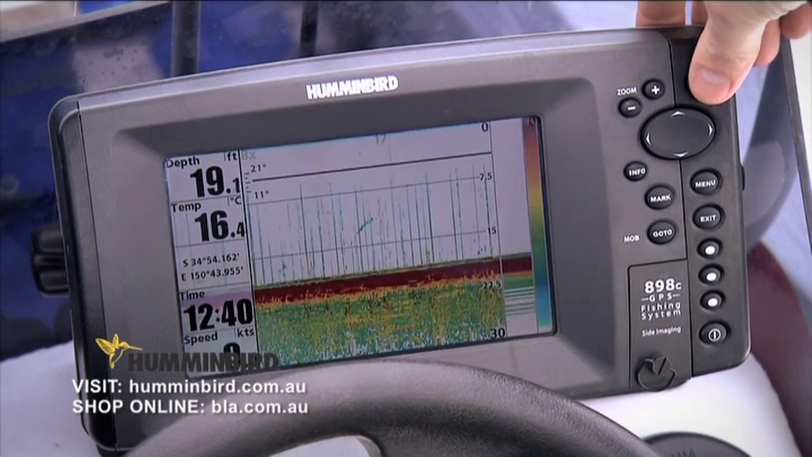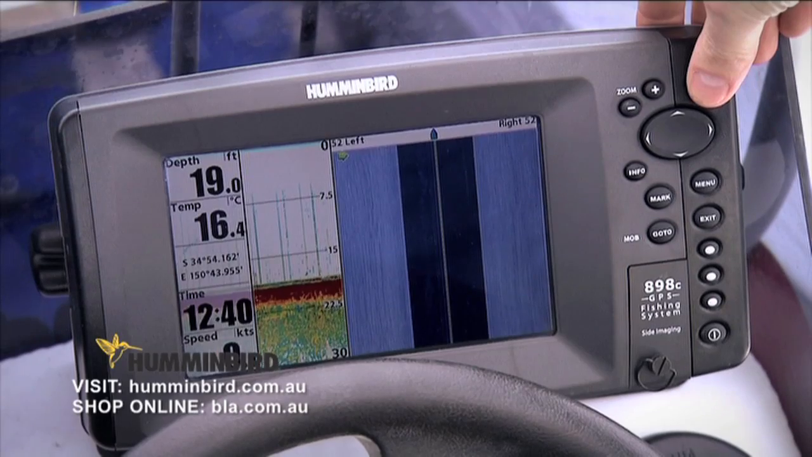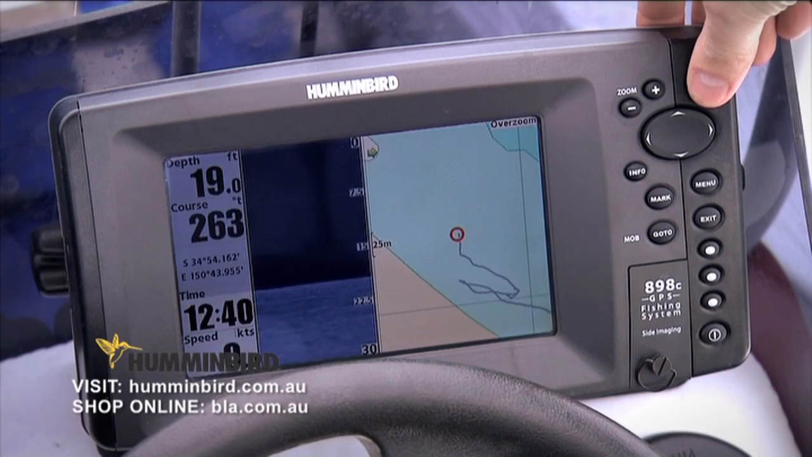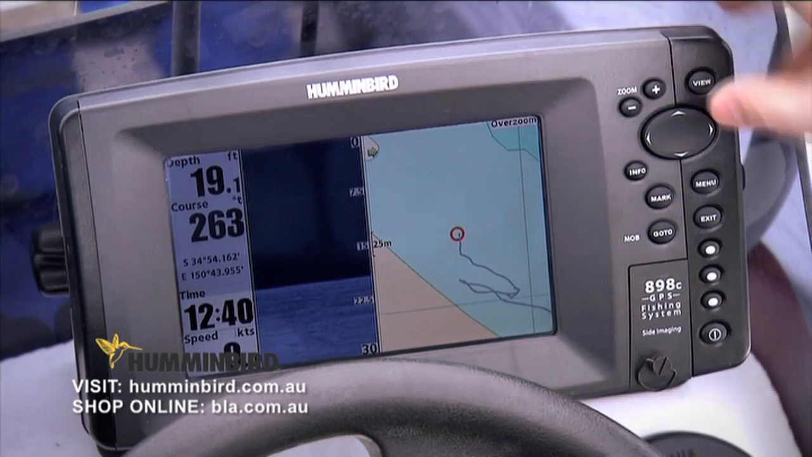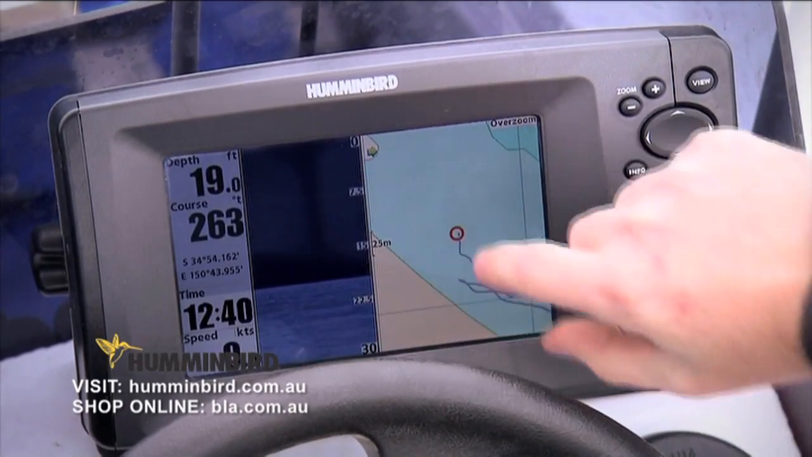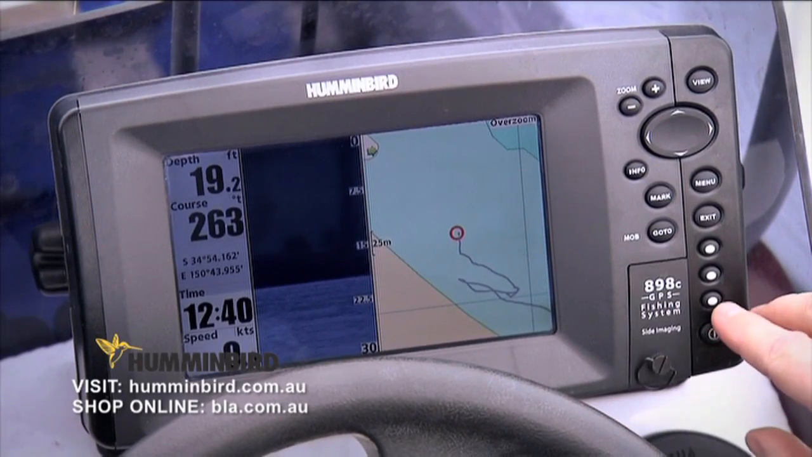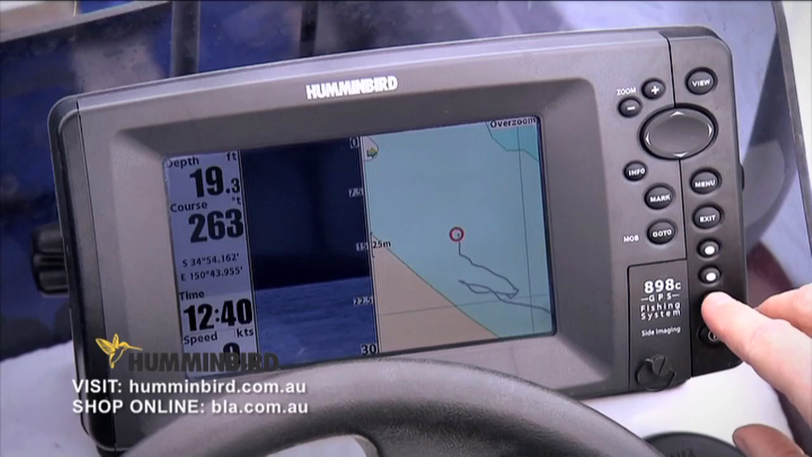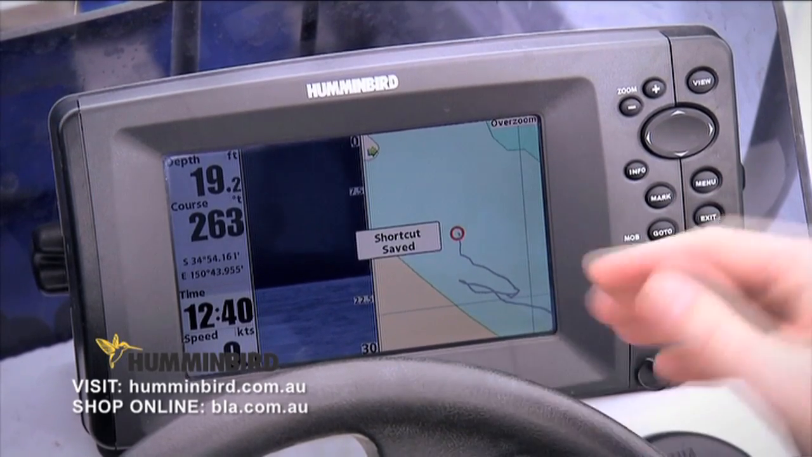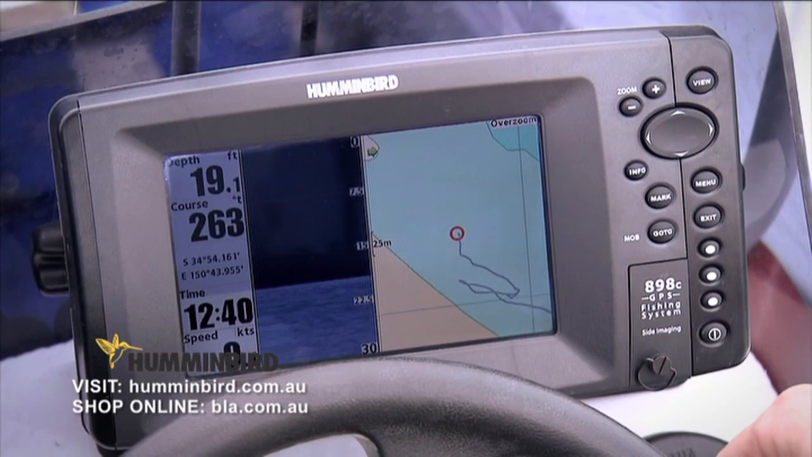So I'll just find it here for you. Okay, so you've got your bottom imaging or down imaging and your chart plotter. And we'll save it to the number 3 button. Yep. Just like your car stereo, just press the button and hold it down until it makes that beep sound and it's saved. That's great, that's nice and simple too.